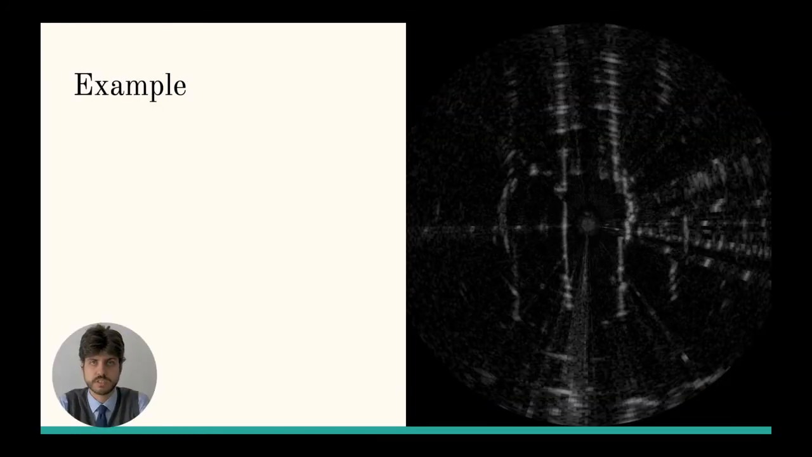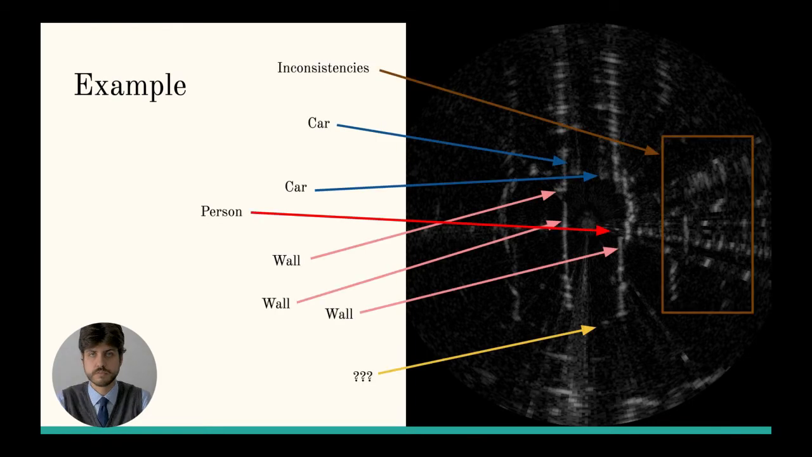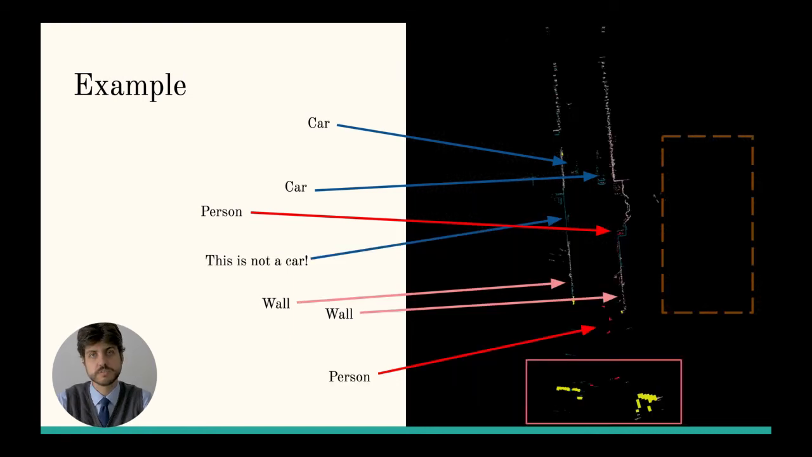Here we can see a qualitative example of our work. Here is a raw radar scan in Cartesian representation. From it we can see different objects, from people to walls to cars, but also multipath reflections. Using our pipeline, all the visible objects are labeled, although some inconsistencies are brought in. These are caused by the imperfect calibration of the sensors and the imperfect semantic segmentation network from the camera.